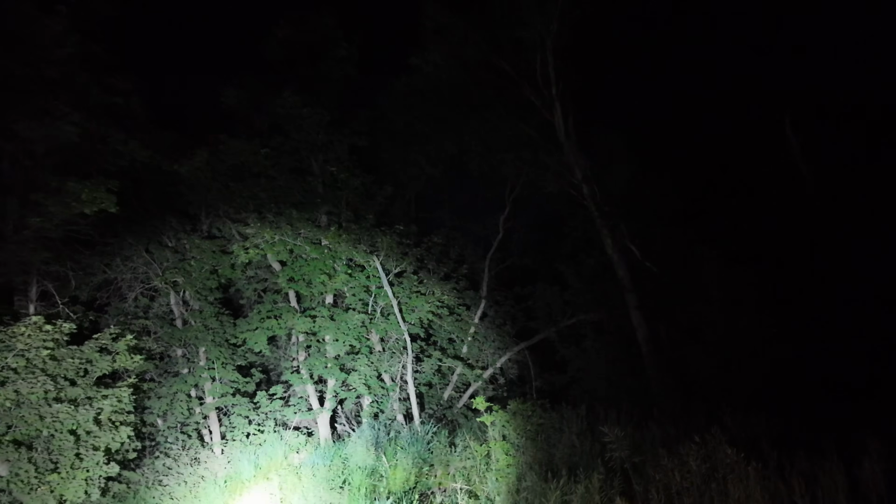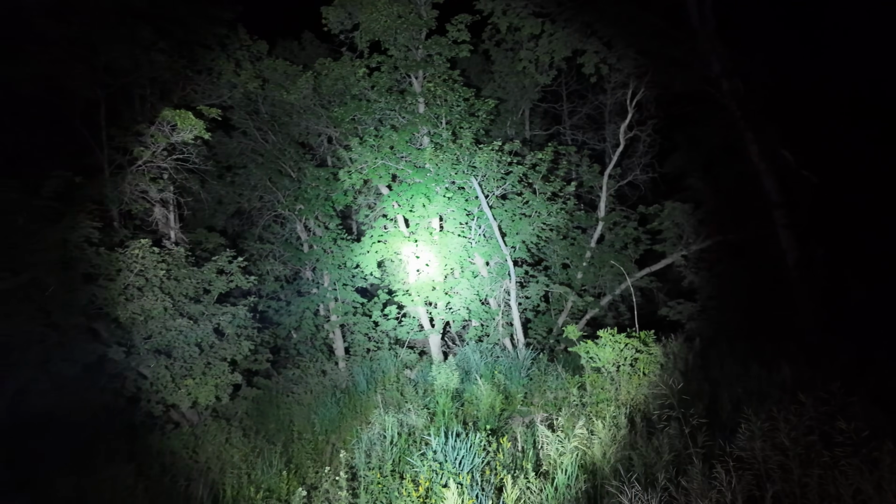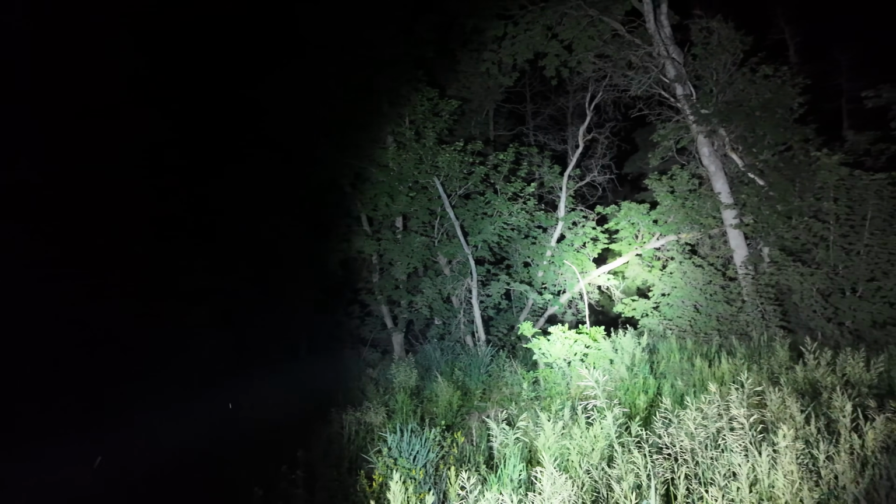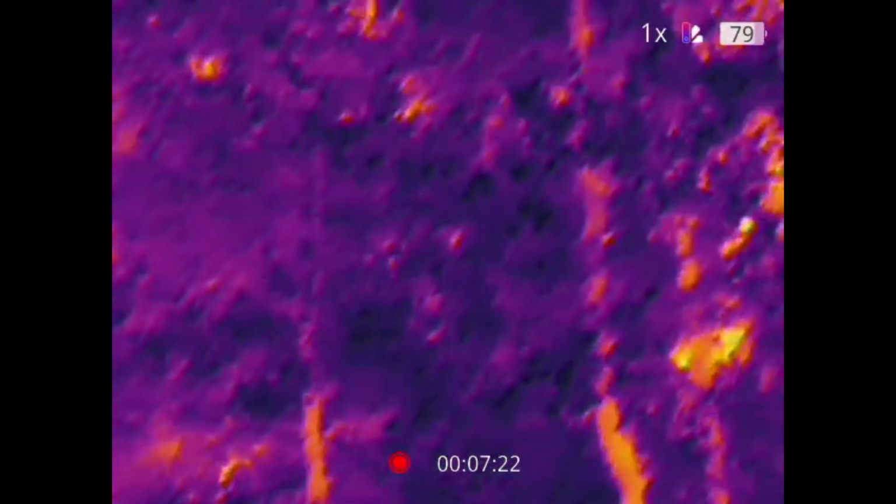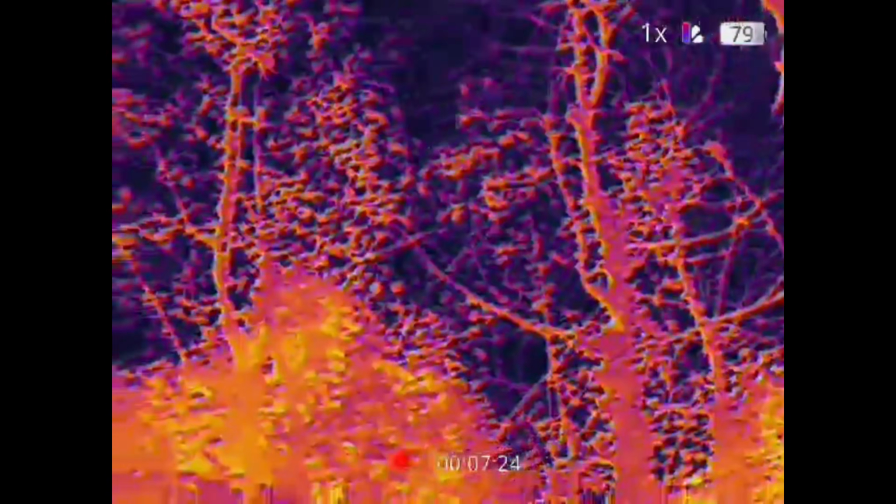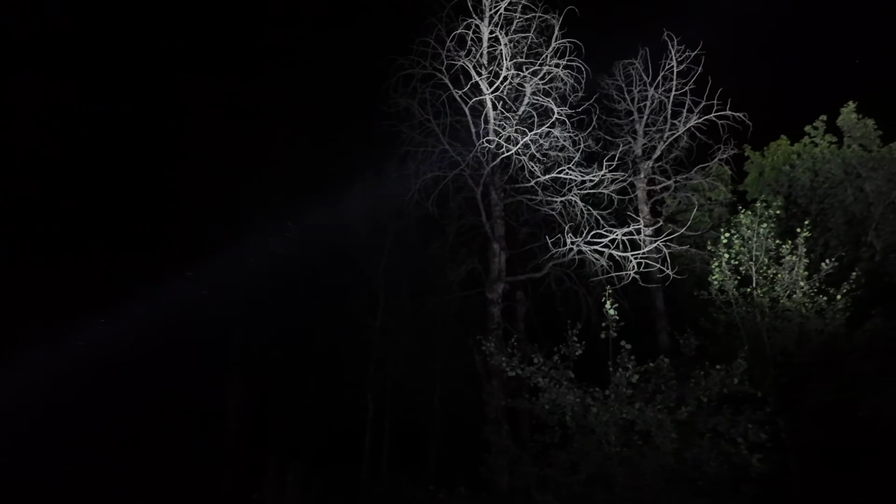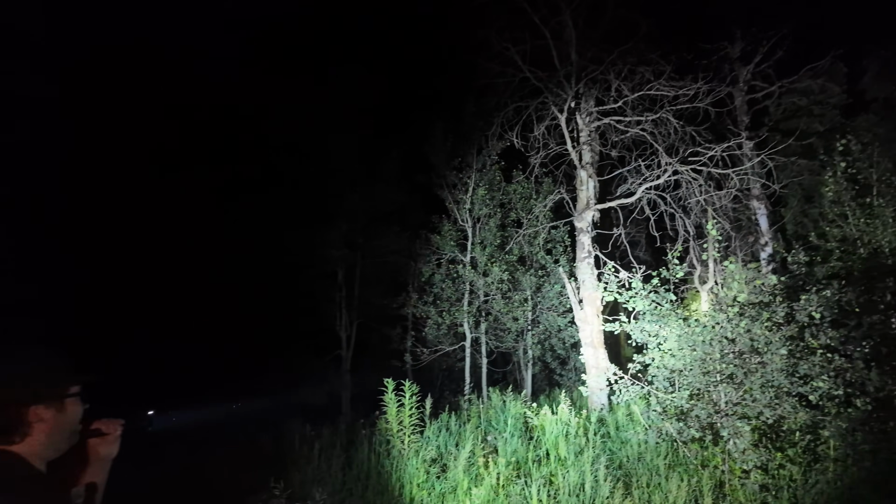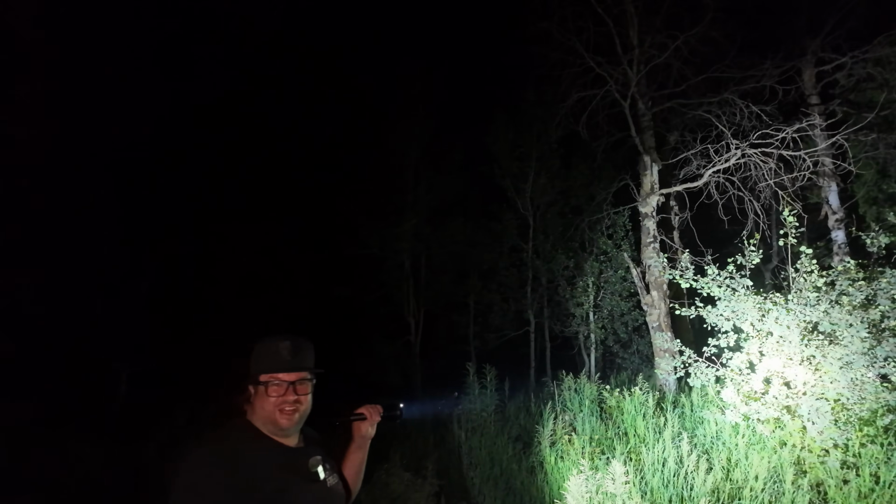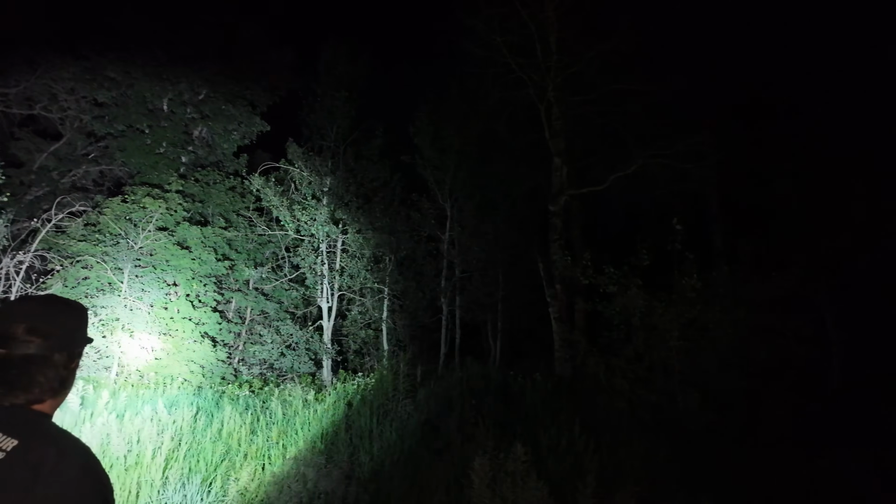Man, there's a little animal trail down there. That'd be fun to walk through. Maybe not in the middle of the night right now like it is, though. I don't know. I kind of got a weird feeling just now. All these bugs literally just flew out of this side of the hillside right here.